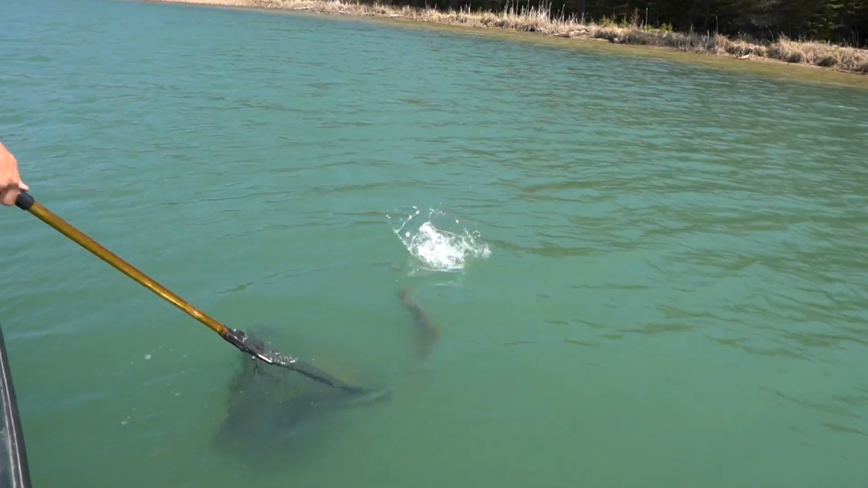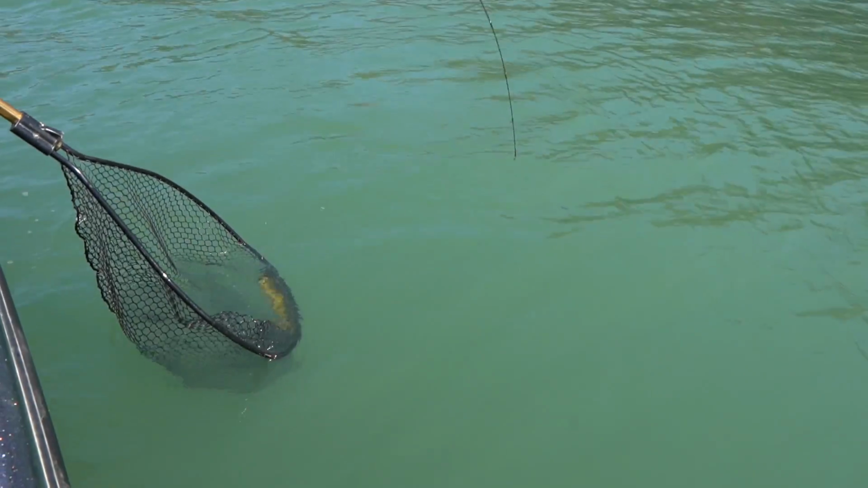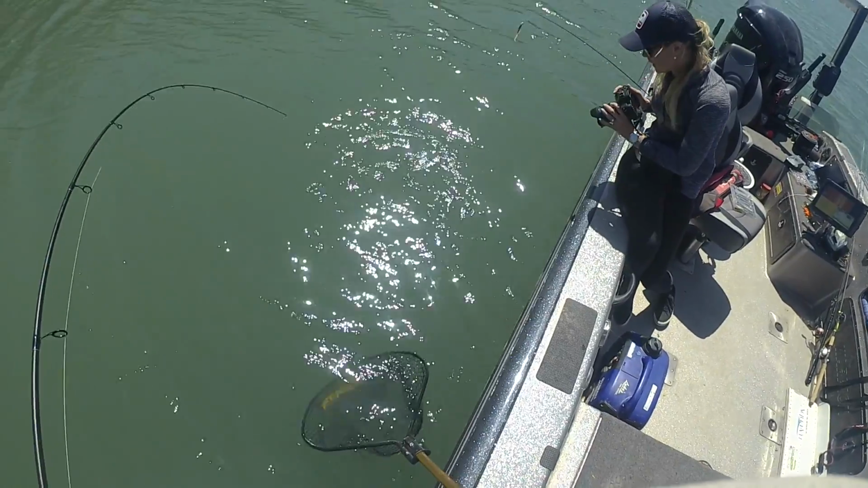Oh man, come on. Oh, he's not that big. Okay, this might not match though. We might need to get one more to match yesterday's. What does that look like, a 23? Yeah. 24?